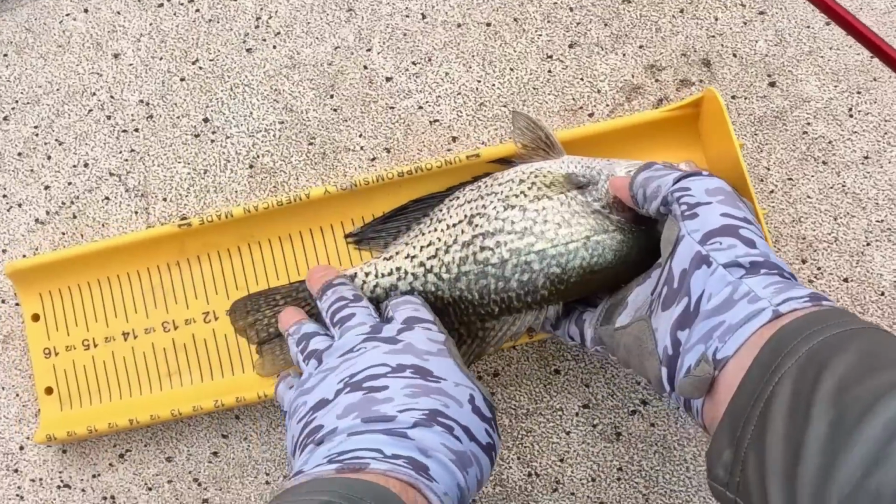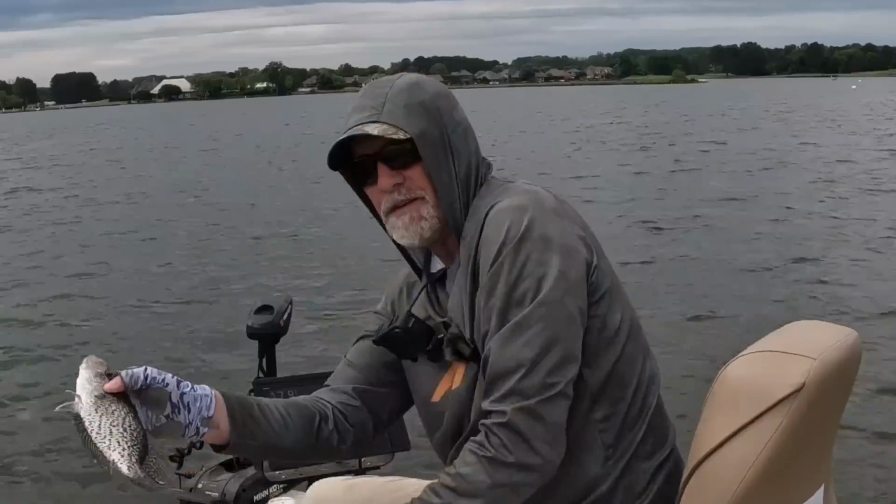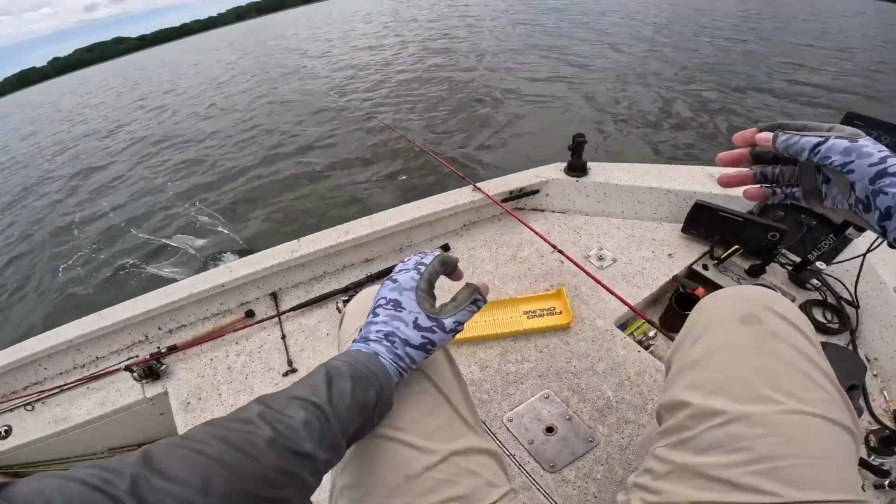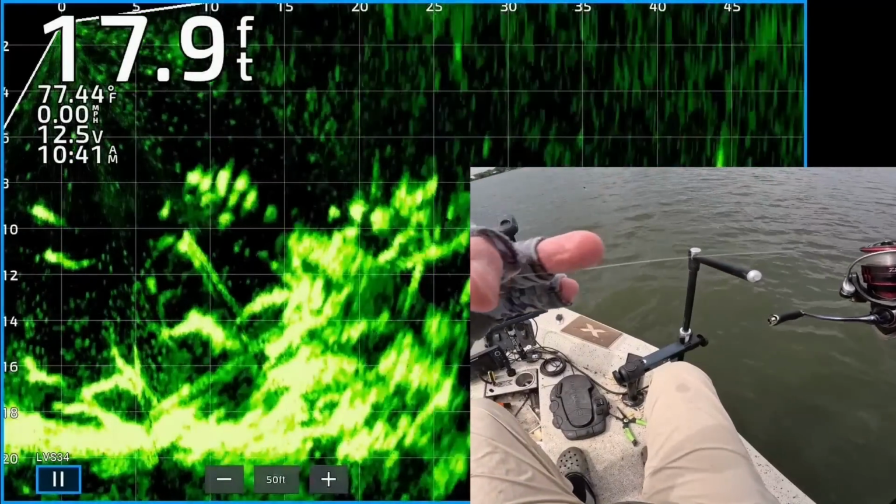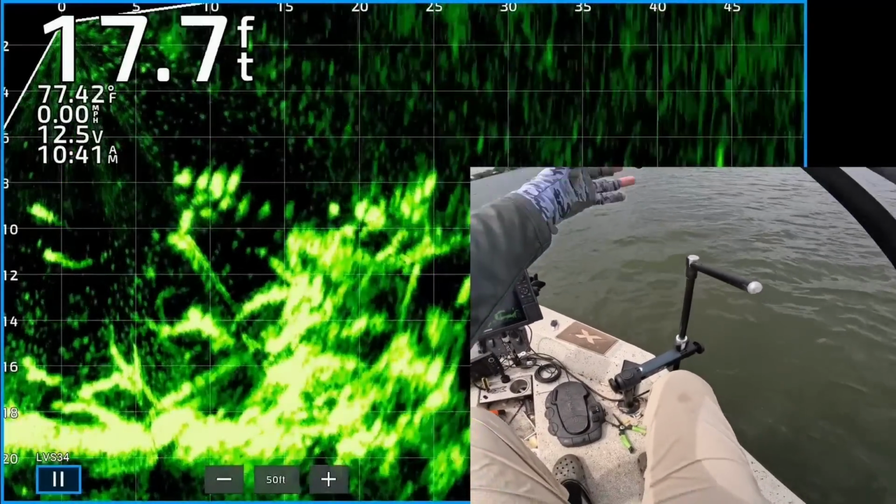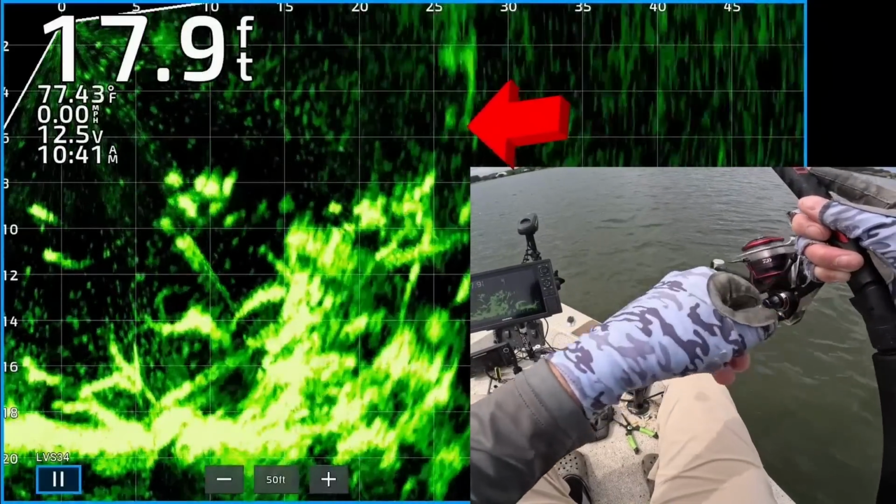He's still probably 11 and a half. We're letting him go. Get back in there and get bigger. I'm gonna get it right back in there to them again. Look at all those fish hanging out. I believe most of them are crappie.